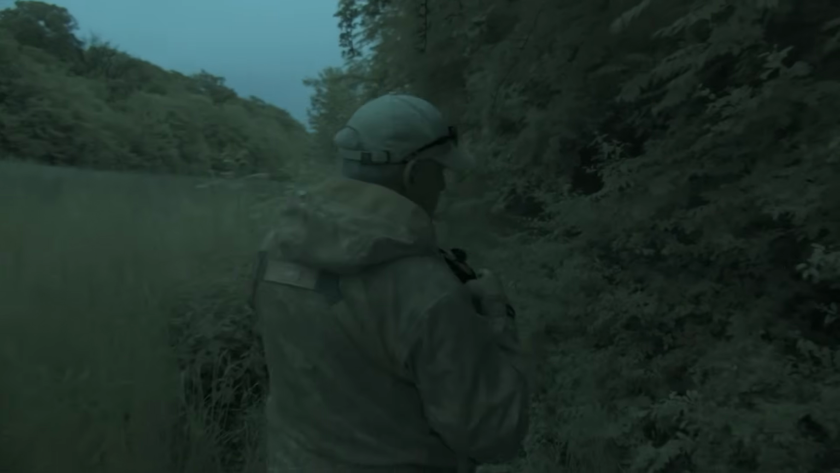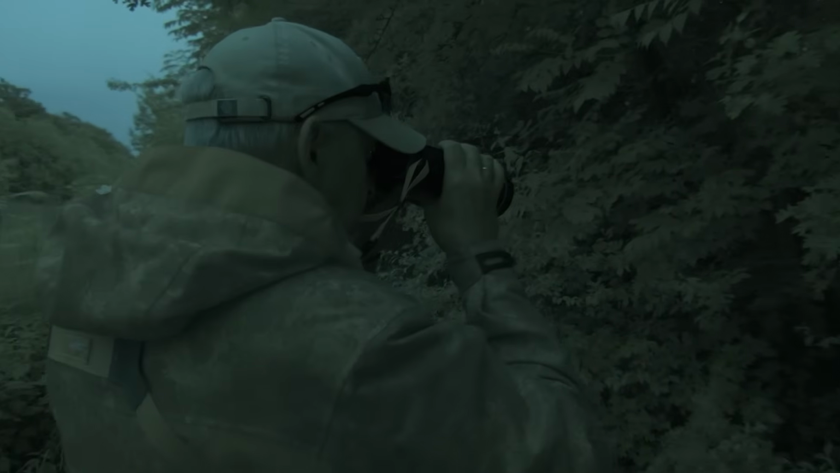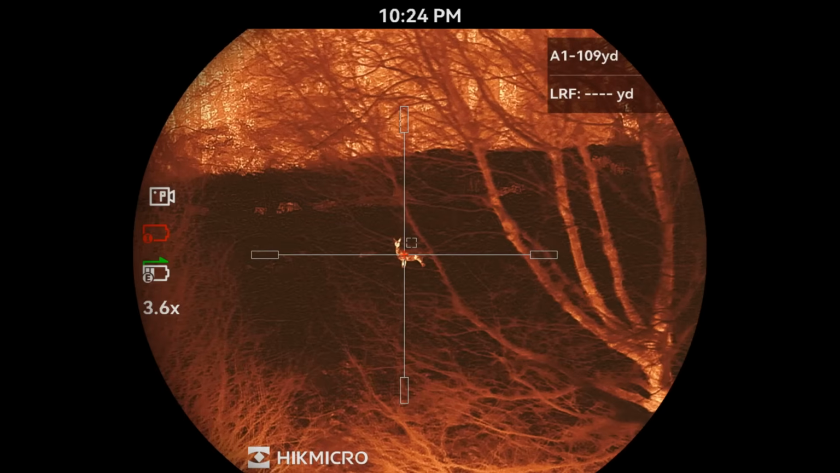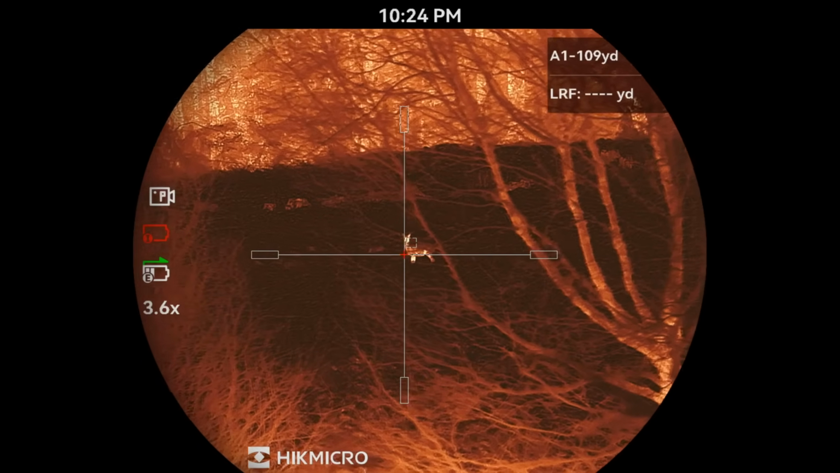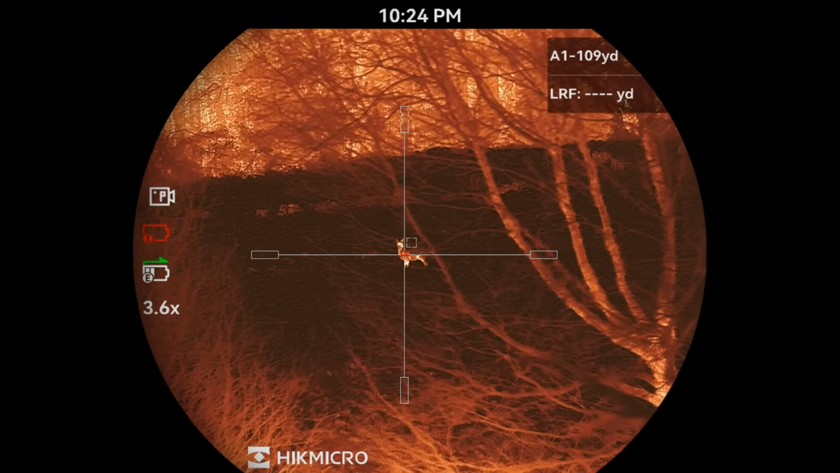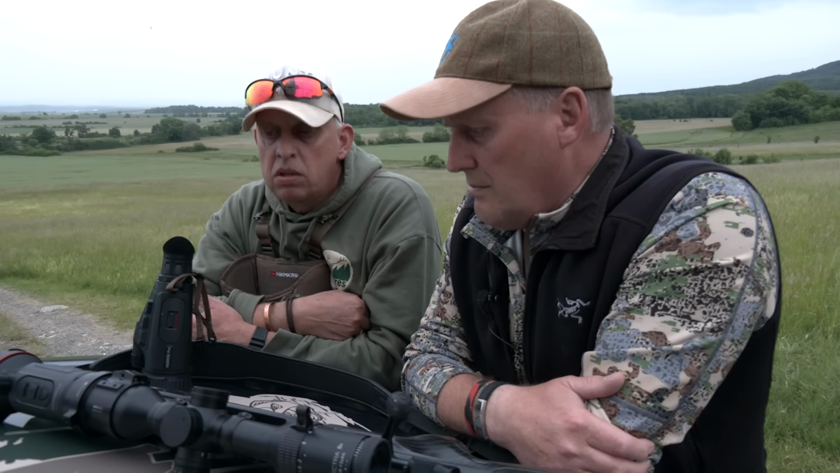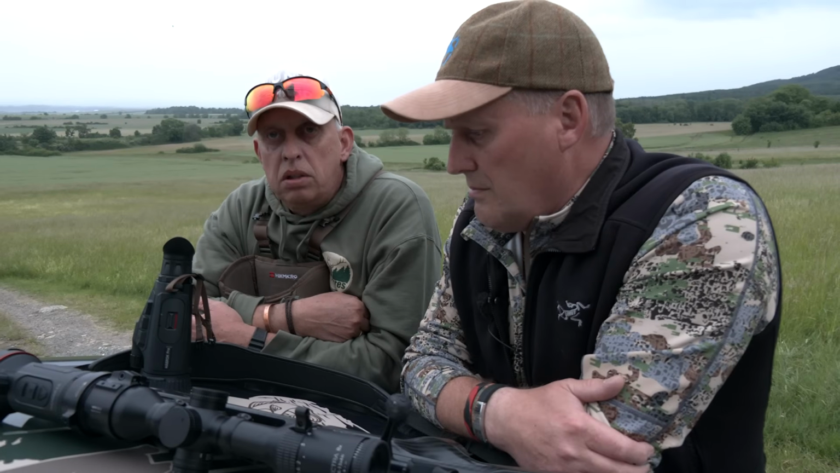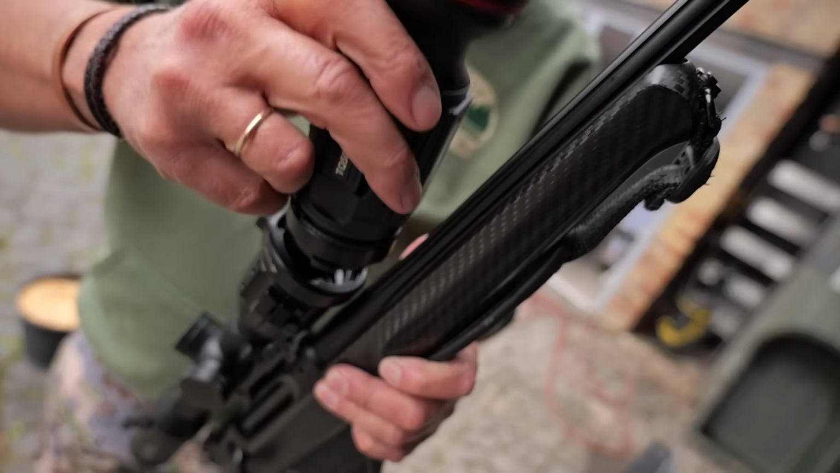At this time of year, Torsten carries out his hunting after dark. Germany, like many countries, has its own rules and regulations surrounding night vision and thermal. A dedicated thermal scope, such as the Hikmicro Stellar that Niall has been using on the Seeker, is not permitted. No, we are not allowed to have thermal scopes or night vision scopes. Might change in the next couple of weeks or months, but for now it's forbidden.